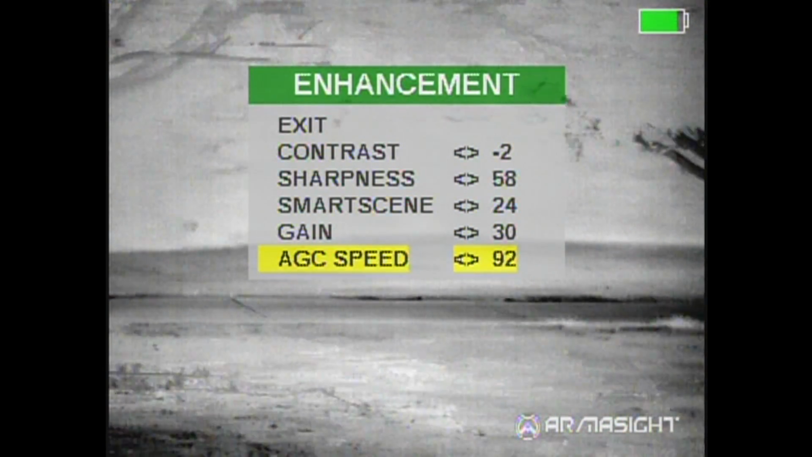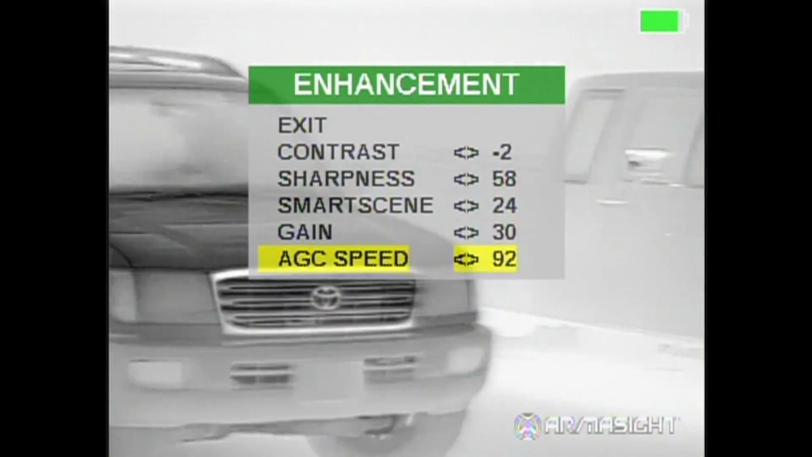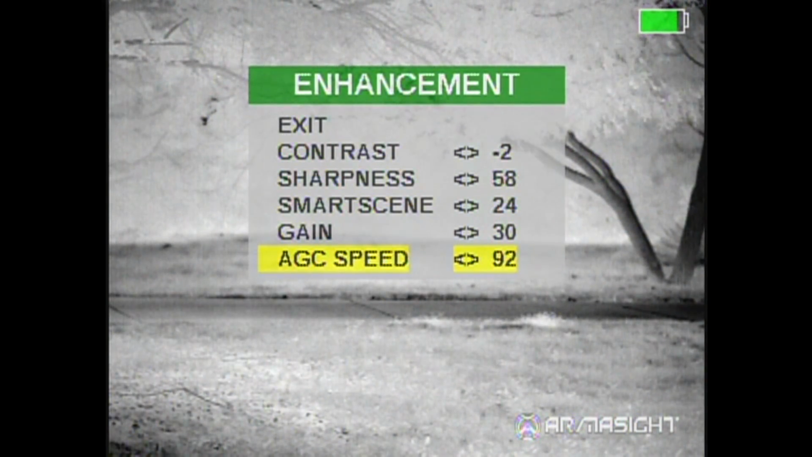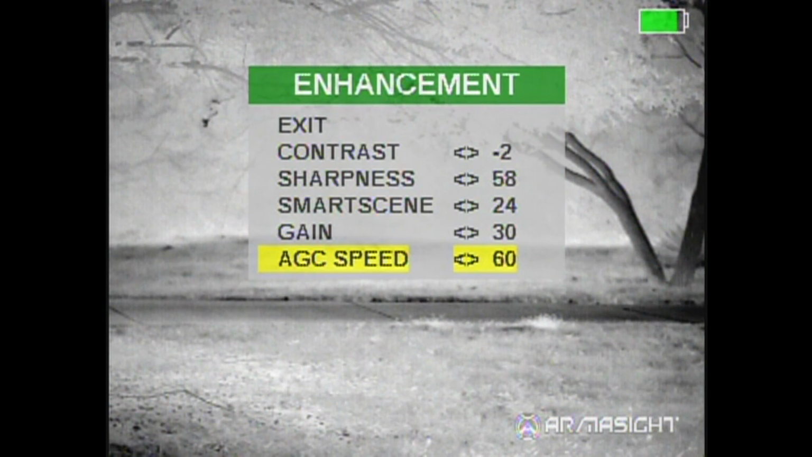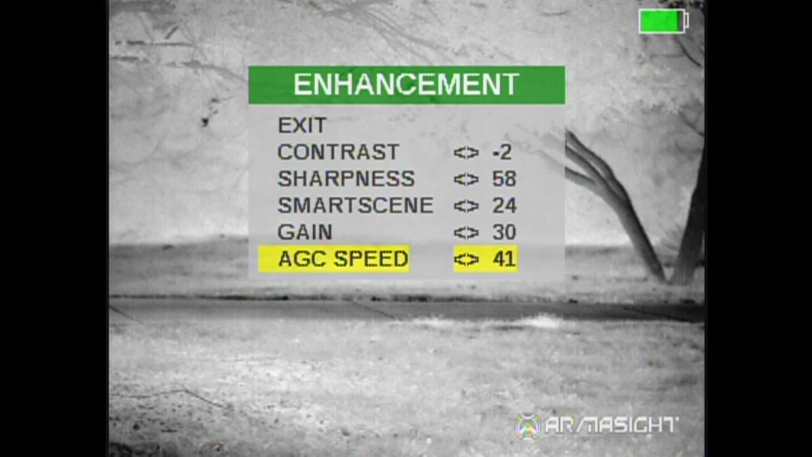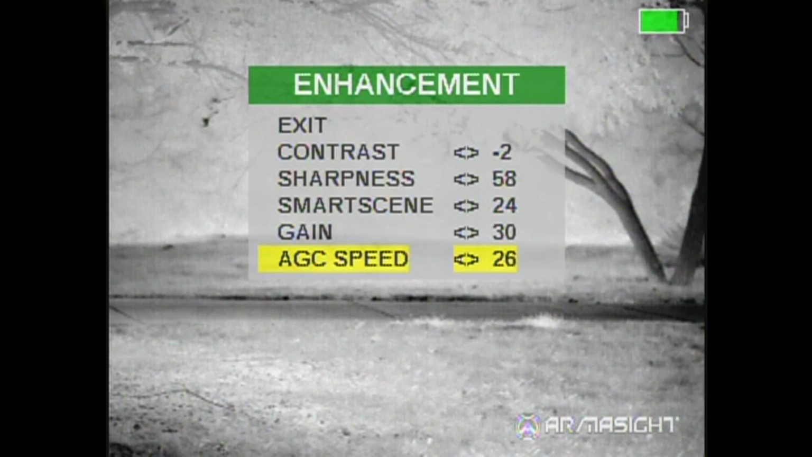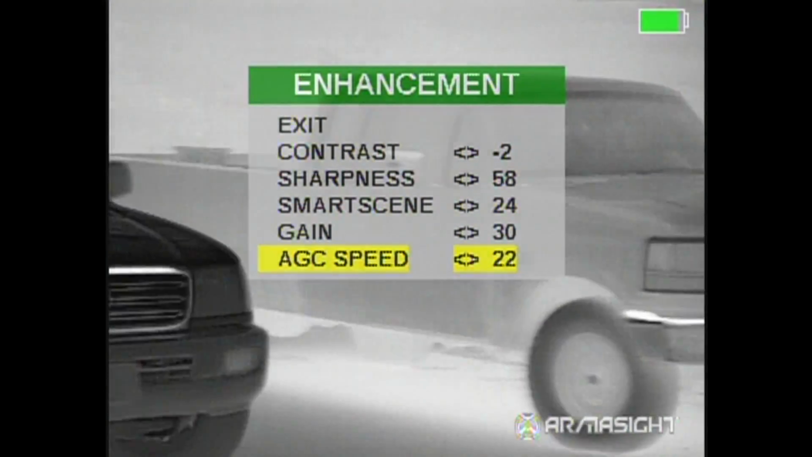You turn it all the way up. There's no need to really go high. We're up to 92. It's going to be instant. I like to leave it set at around 15 to 30. I don't want it to be so slow that when I come up on a target it takes forever to kick in, or when I come off of a target for it to kick in. But around 15 to 30, so anywhere in between there is about perfect.